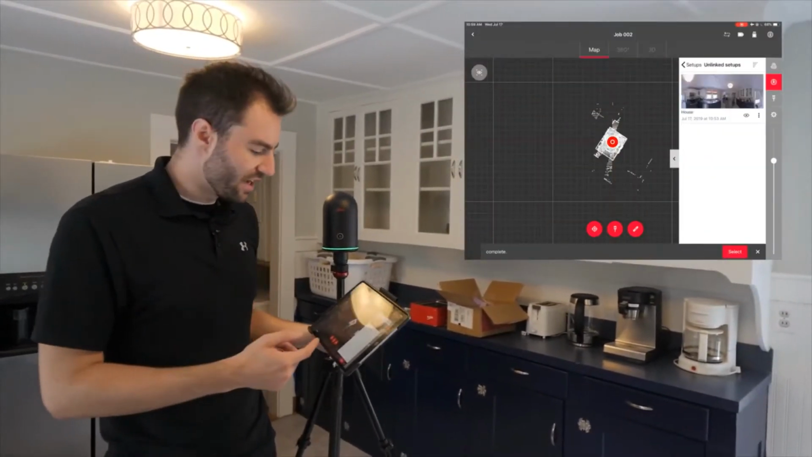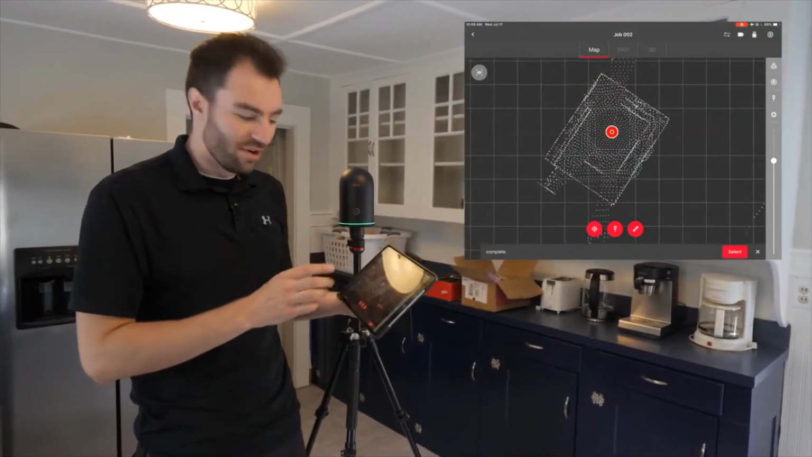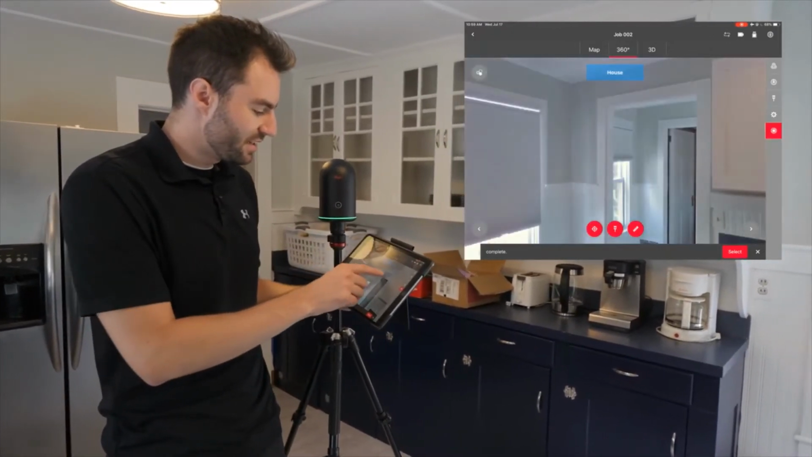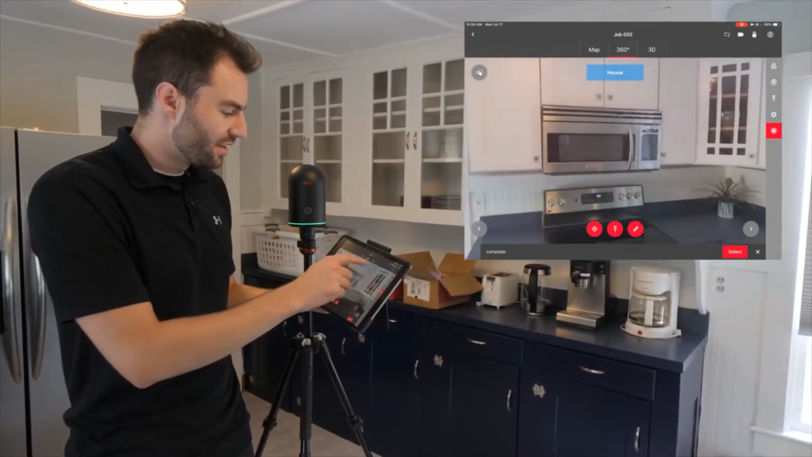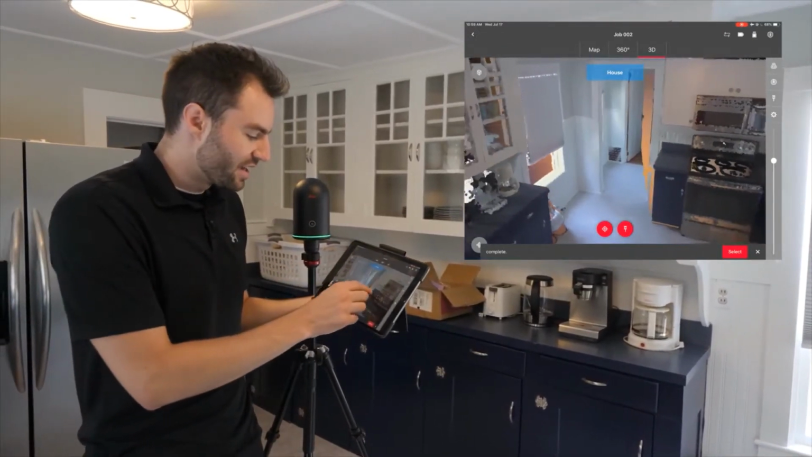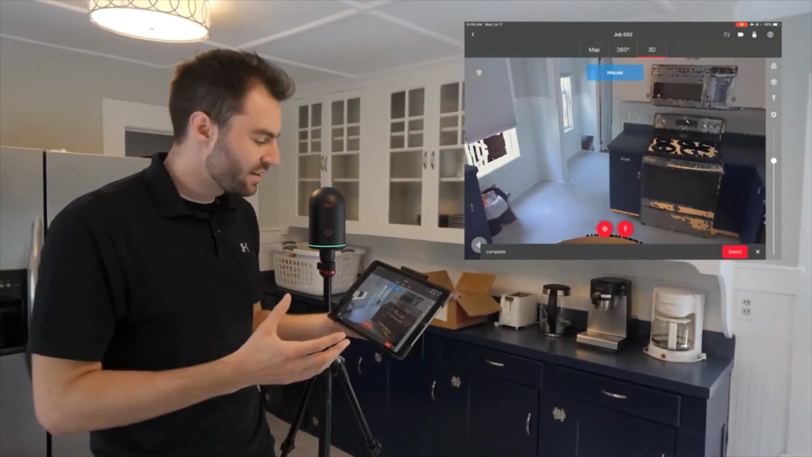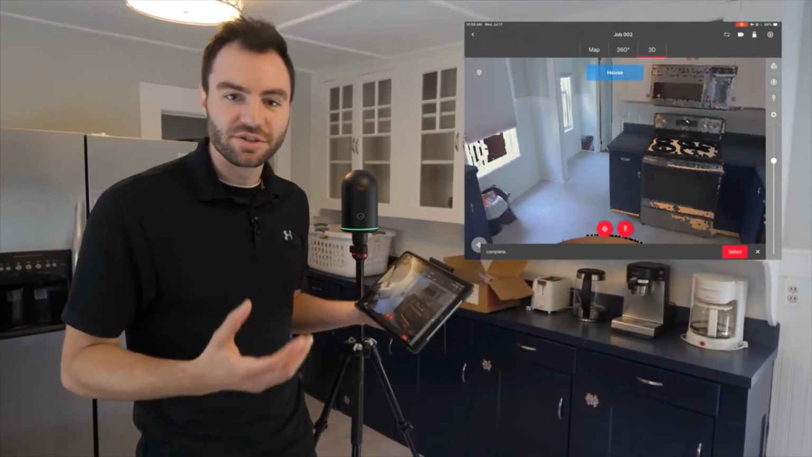Alright, once the scan finishes up, all the data is going to transfer over to the iPad, and right off the bat you can see kind of a bird's eye view of the scan data. If I tap on this scan, I can go into 360. Now I can see the panoramic image that the scanner took, and then if I tap 3D, now I can see an initial rendering of the 3D scan data. So I can navigate around. This isn't the final full quality data, but all the full quality data will be transferred over when you transfer this project to Register 360.